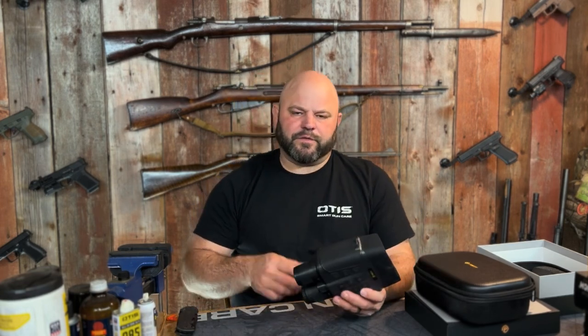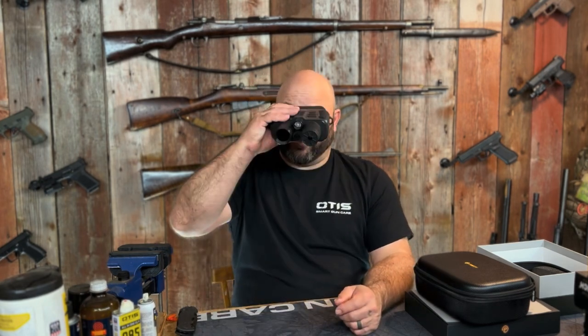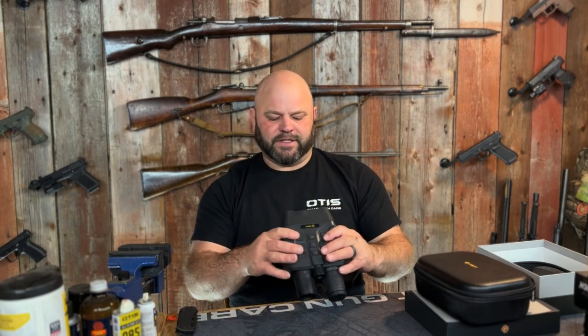My ideal use for these is actually for a predator hunt, or even just having fun in the yard with the kids. Doing like manhunt, and as an adult you could watch and see where the kids actually are, not participating, but you can pick up your goggles and take a look and see where people are in the yard that you wouldn't be able to see with the naked eye after dark. So like campgrounds, things like that.